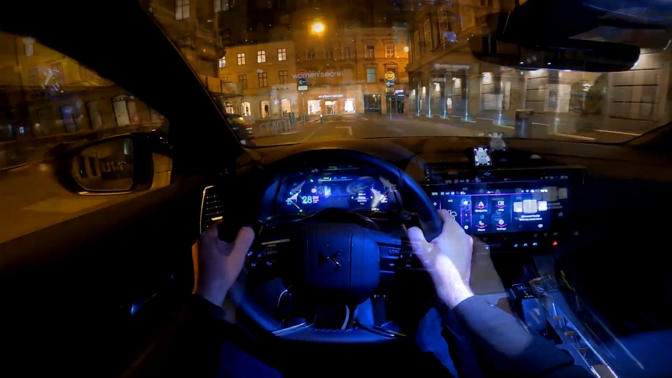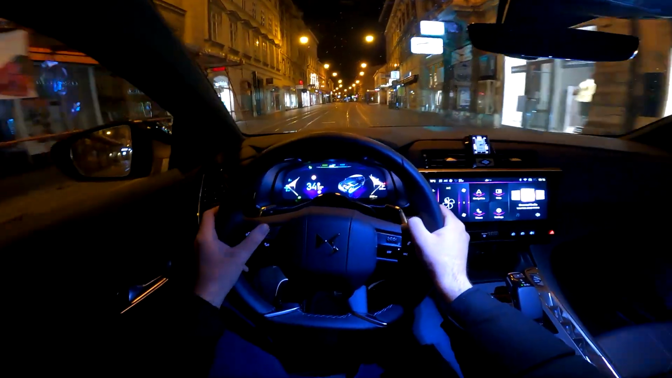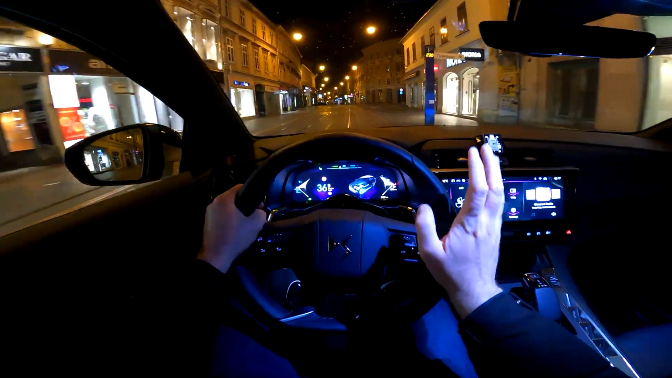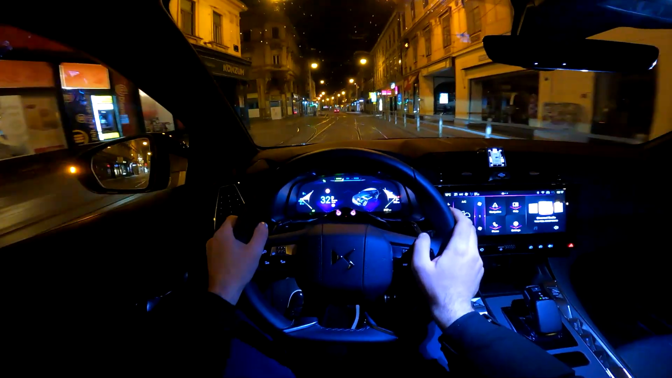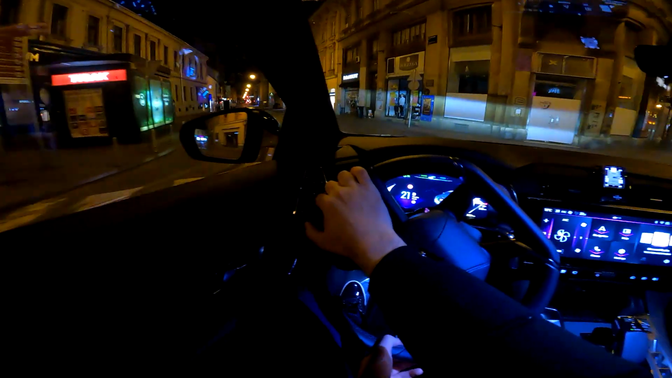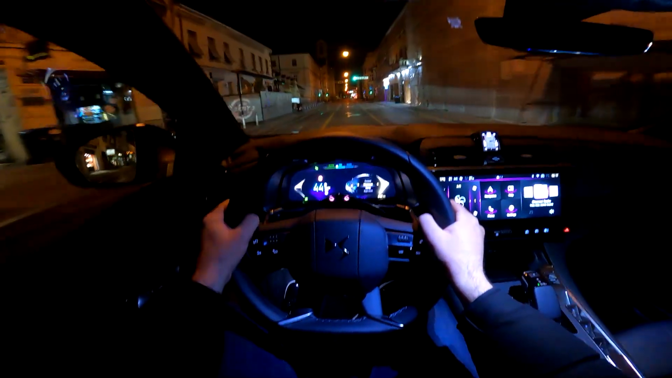Energy flow view, that one is quite nice, so there we go. And the ride is so smooth in this one. So 19-inch wheels, you can also go for the bigger ones, but I think these are the perfect ones because you have the looks but also the perfect comfort. This car is really made for long distance cruises, and definitely you can spend hours and hours in this one.